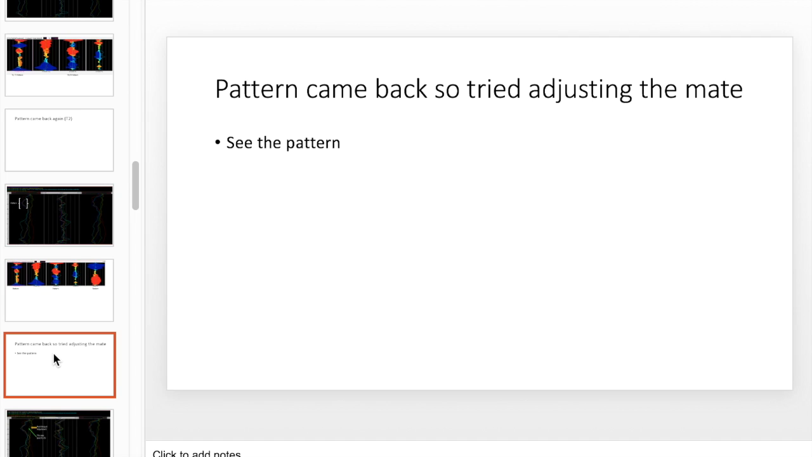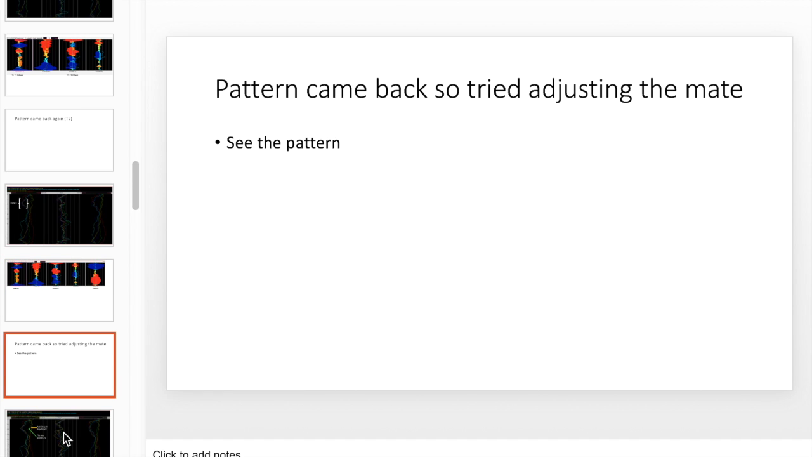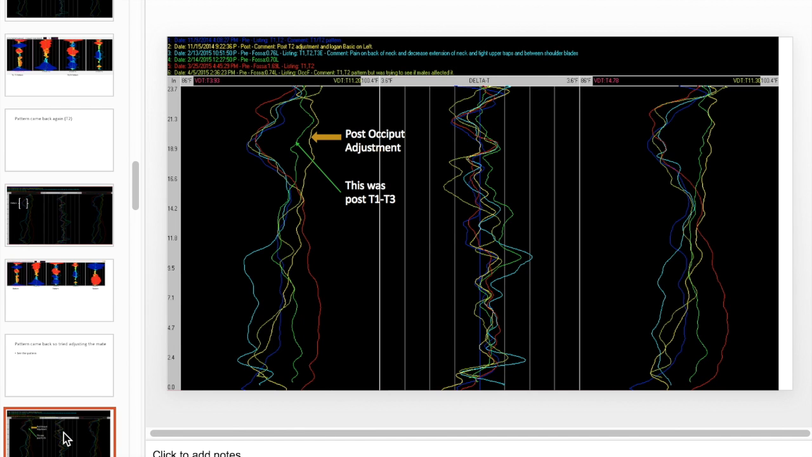I adjusted T2, what is it, like 2 or 3 times there? So it keeps coming back. What's the time frame on there? 11/9 to 3/25, so over a 4-month period. So it came back, so I was like, well, let's check out the mate, right? The mate to T2 is C1. So I adjusted occiput.